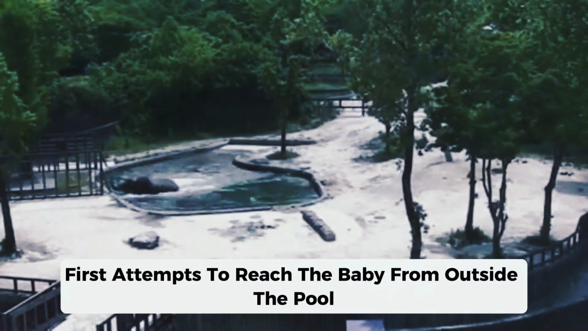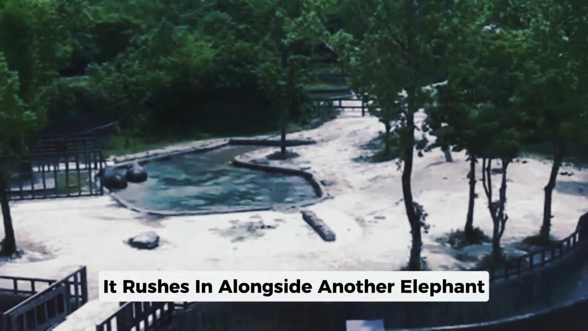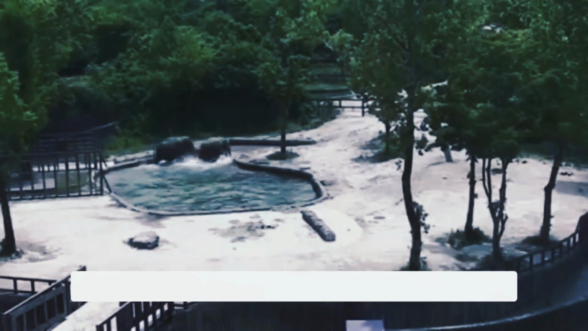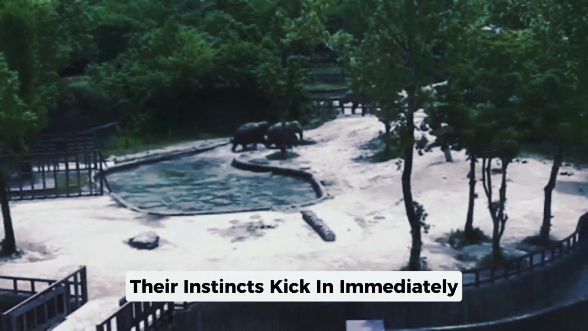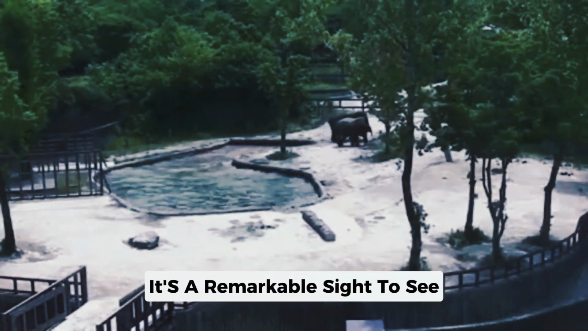One first attempts to reach the baby from outside the pool, but when that doesn't work, it rushes in alongside another elephant. Working together, they swiftly gather up the little one and guide it towards shallower water, eventually pulling it to the safety of dry land. Their instincts kick in immediately, and they don't hesitate for even a moment. It's a remarkable sight to see.